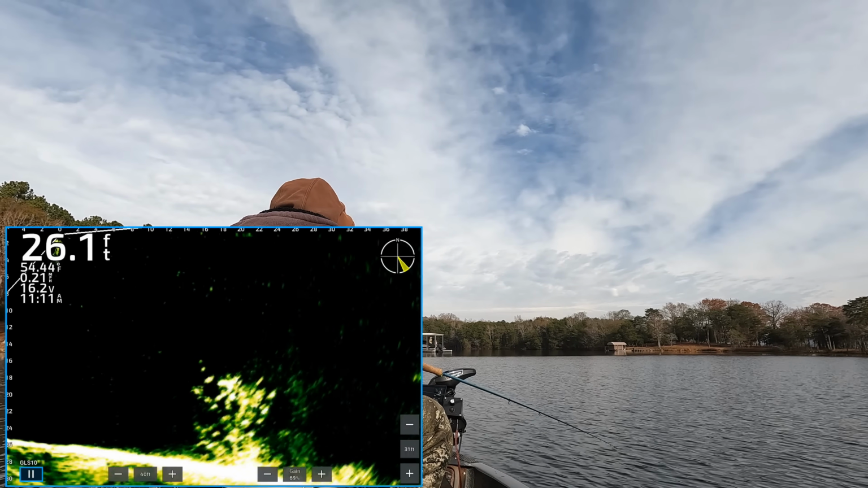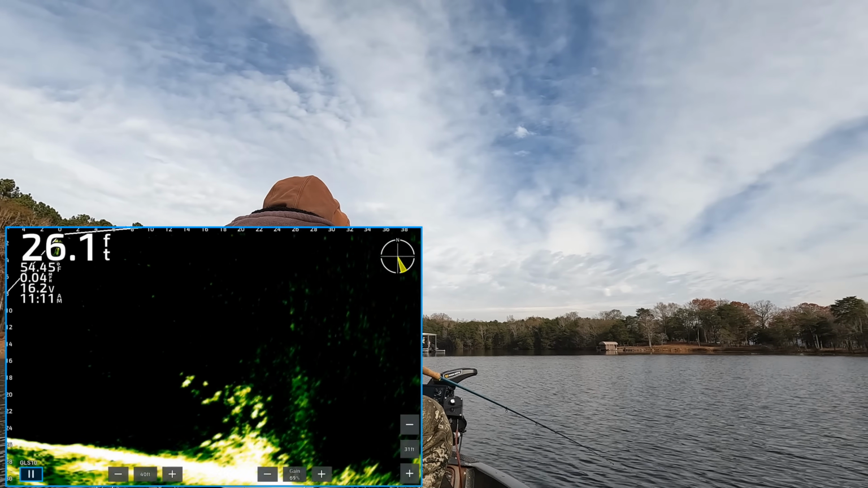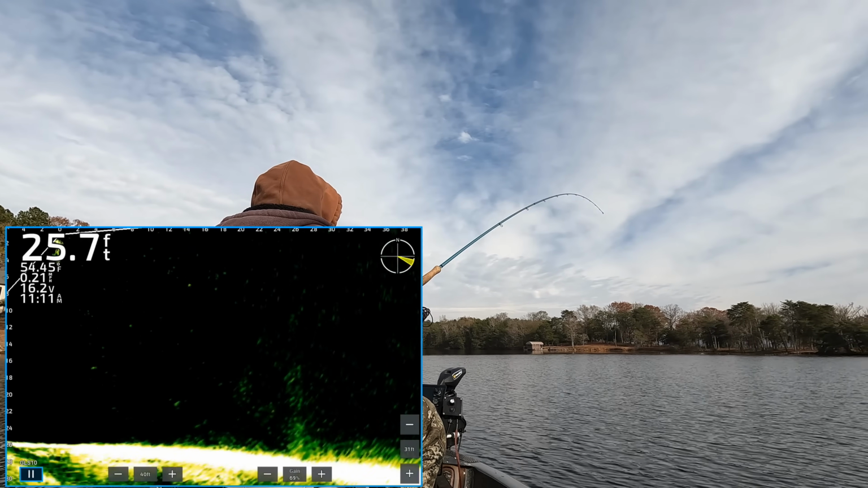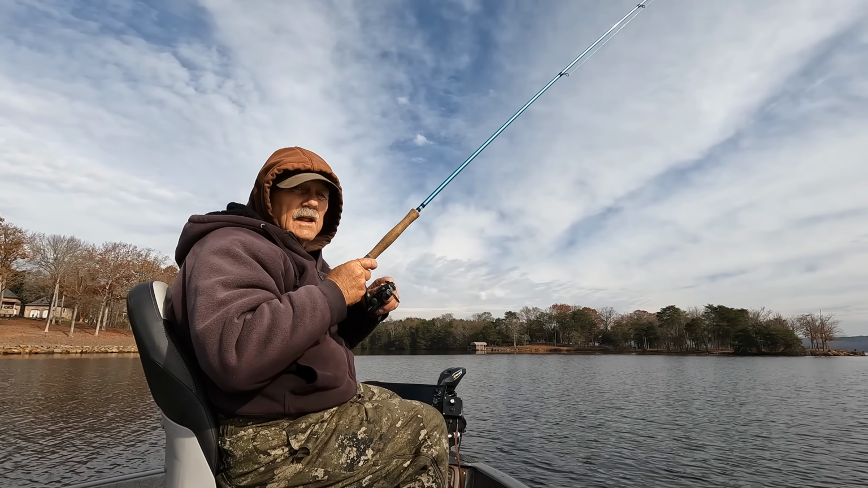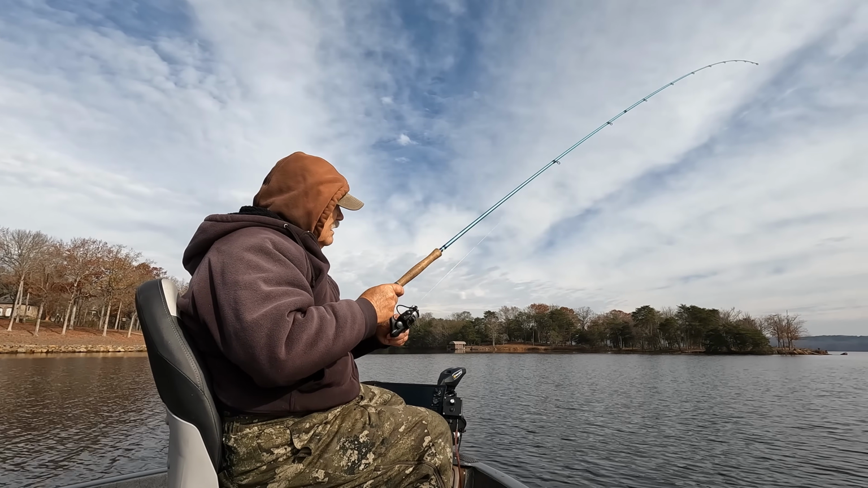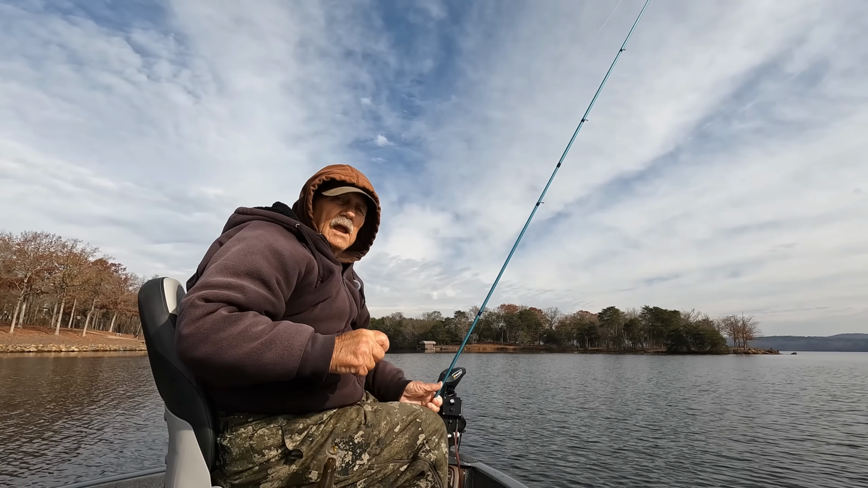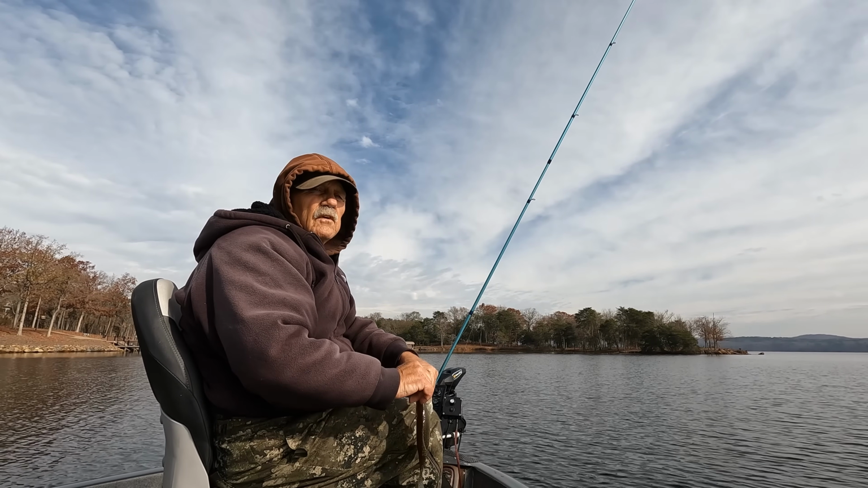Don't look like nothing great wants it, does it? Hook up. That and jumped right on it. But I don't think there's nothing to it. It's just a little old bitty peckerhead.